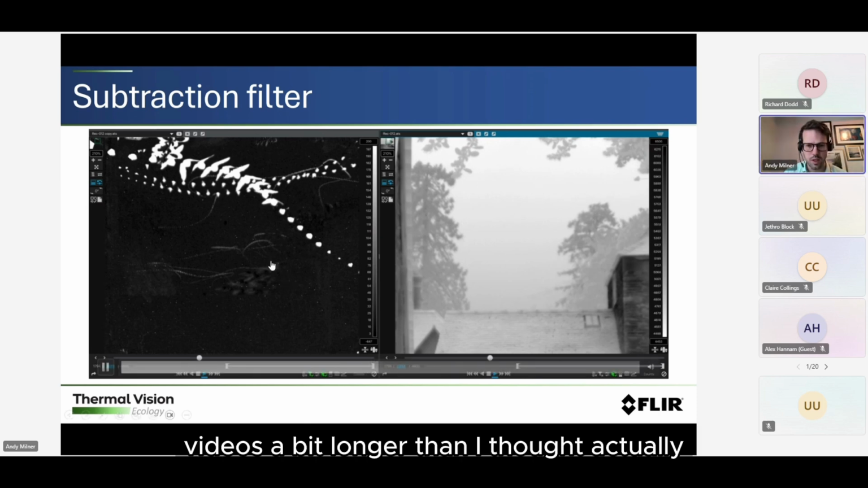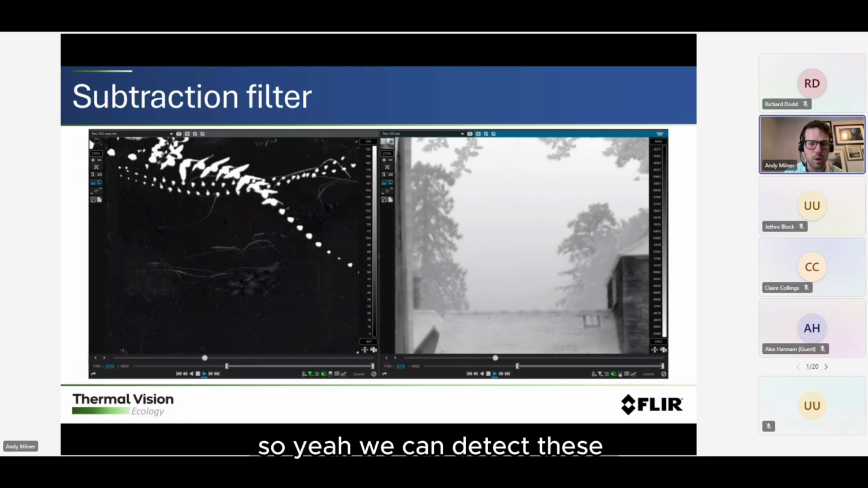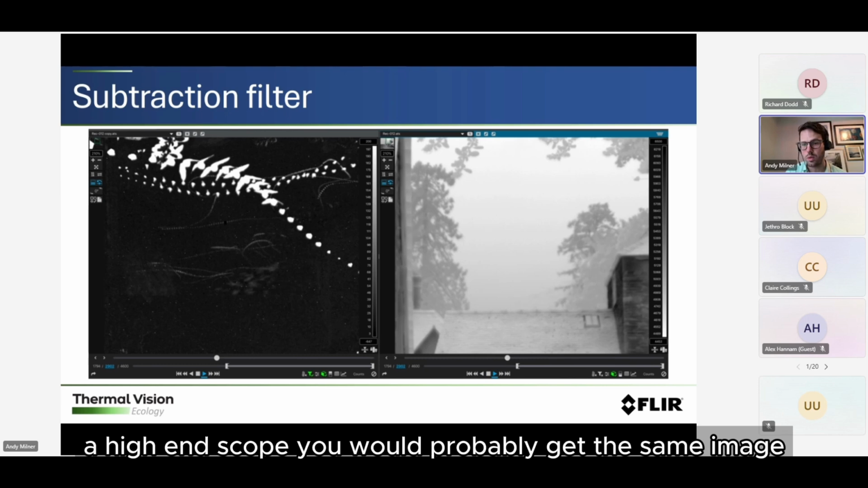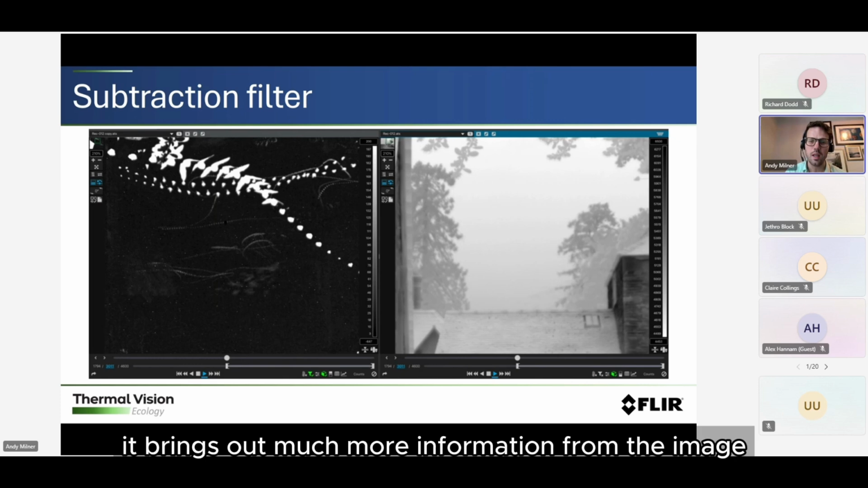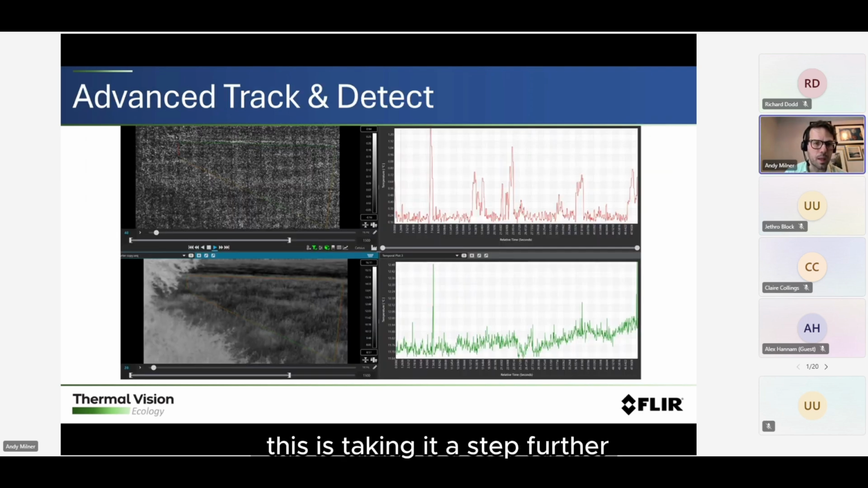The video is a bit longer than I thought, actually, so I think you get the point with that one. We can detect any kind of faint trace of a bat. On a normal scope, a high-end scope, you would probably get the same image as you get on the right hand side, but with the software features, it brings out much more information from the image.